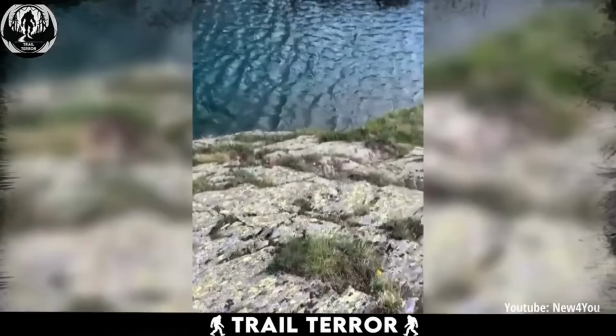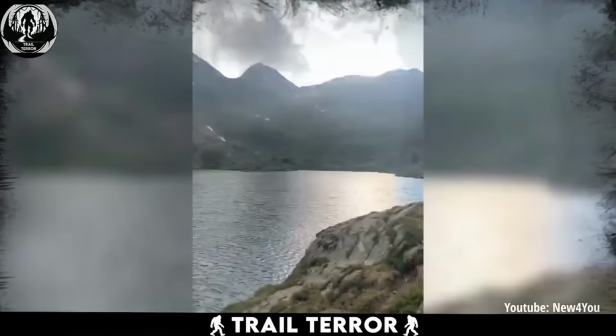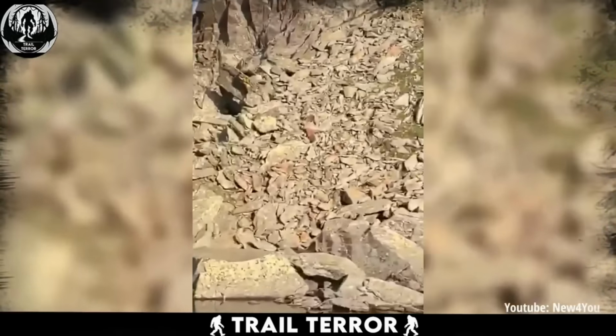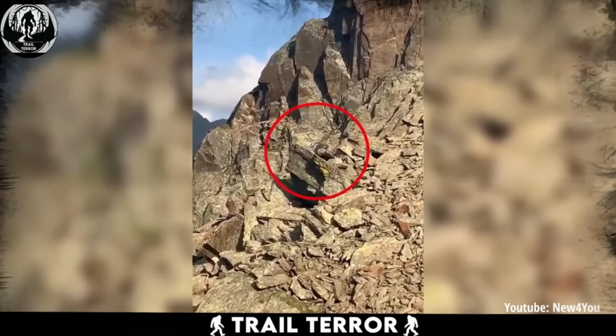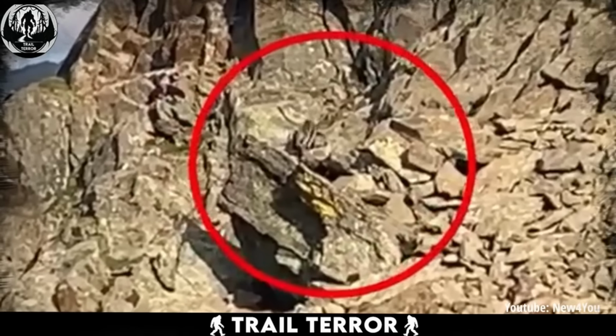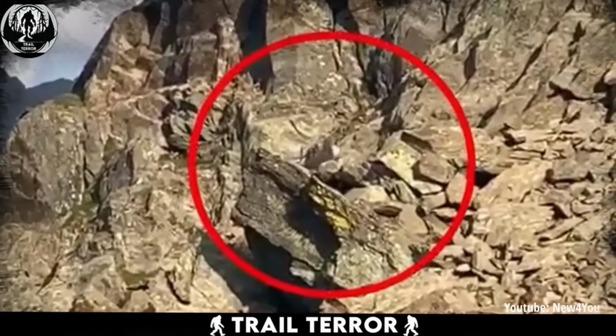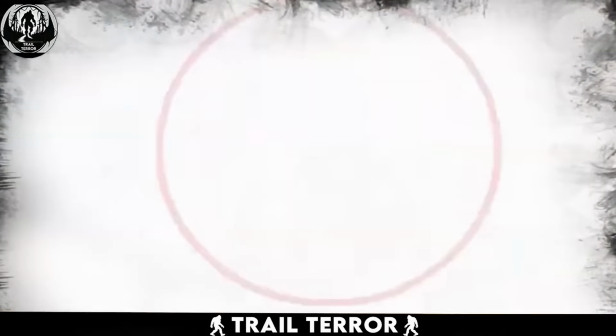At first, it seems tranquil. A scenic lake, those rugged hills. But then, the camera pans to something perched high above. Did you catch that? A creature lurked there, intently observing him. The moment it's spotted, it bolts, vanishing from sight.